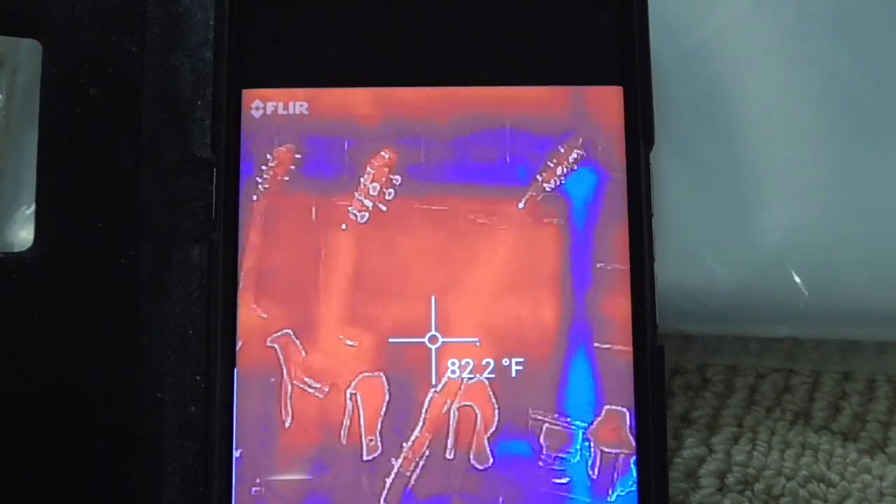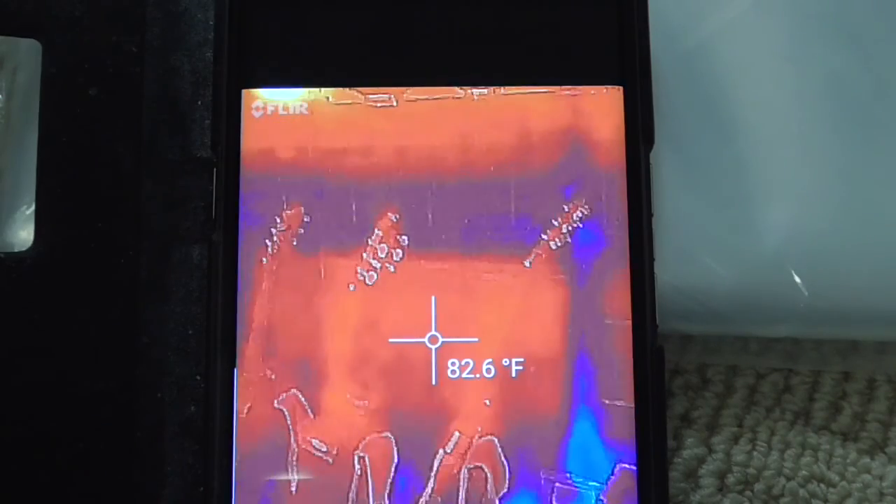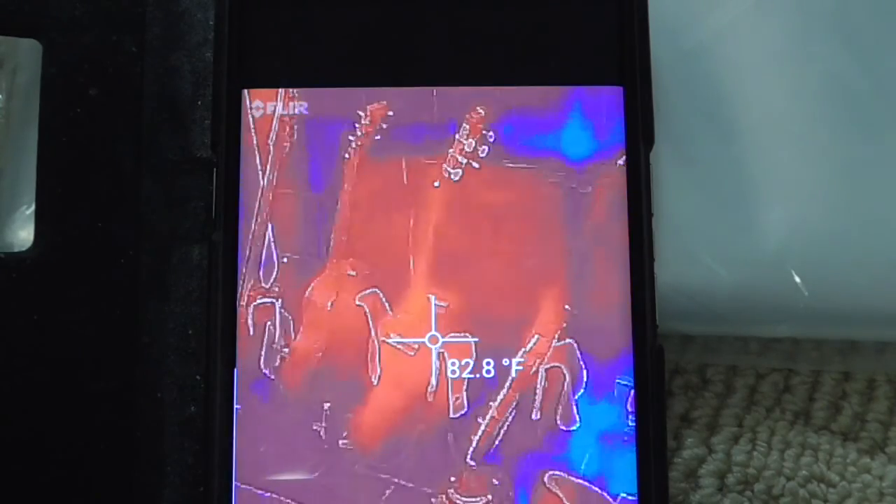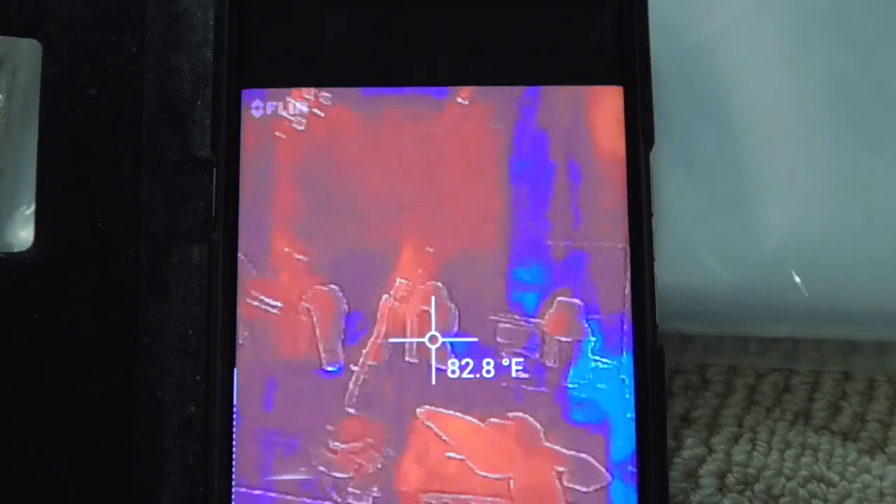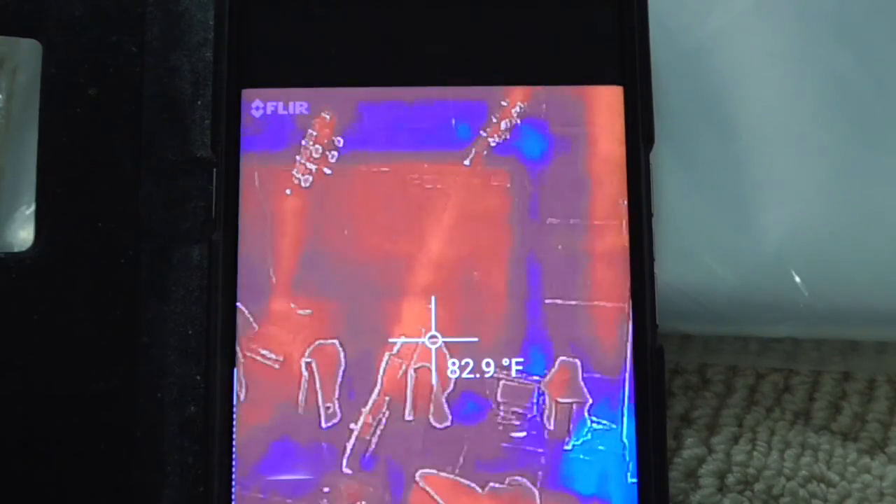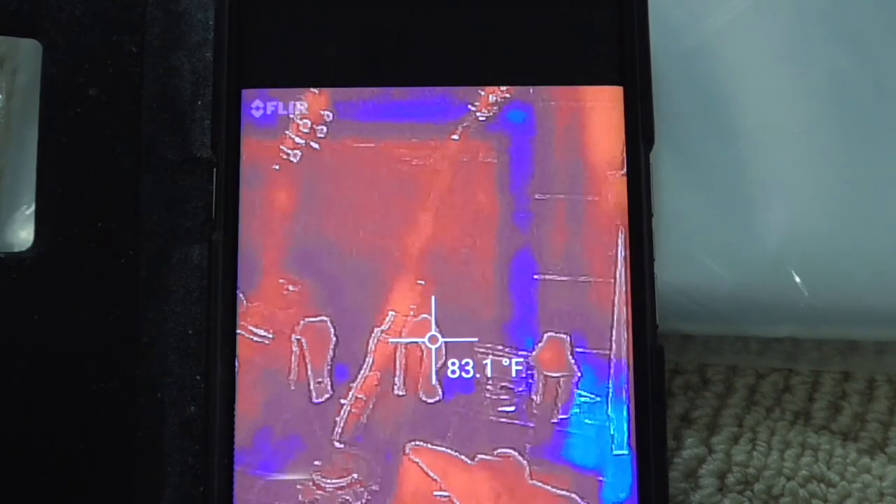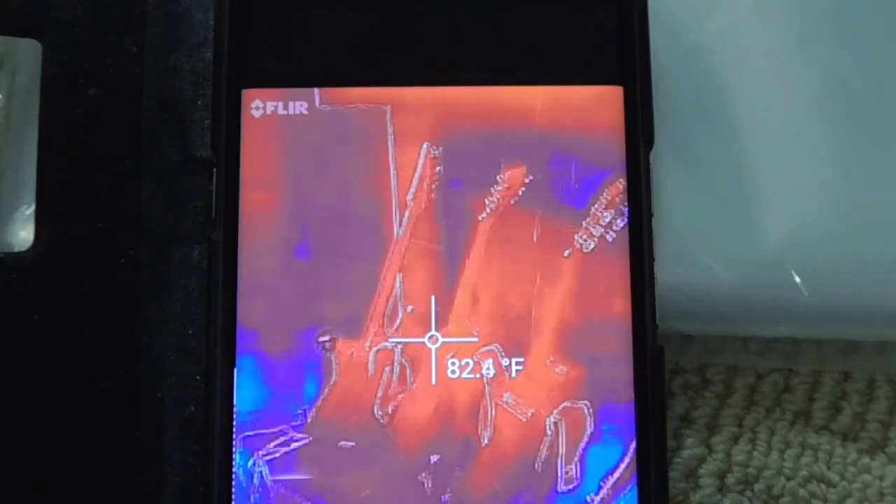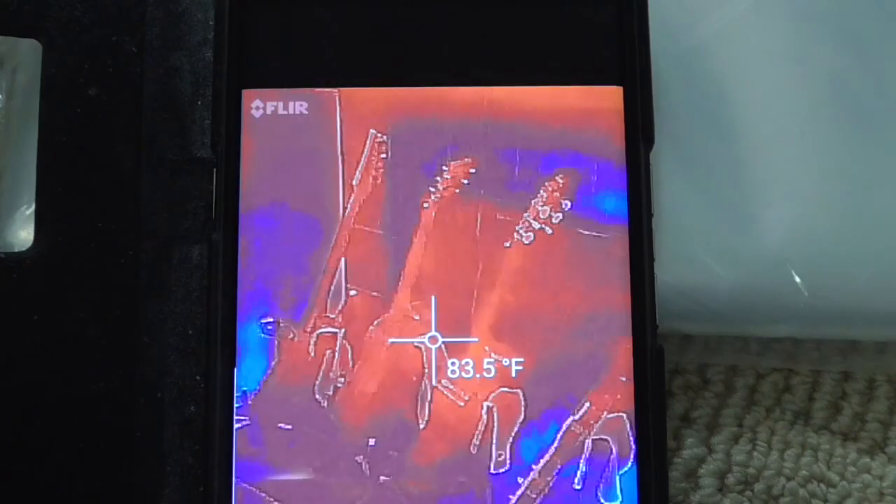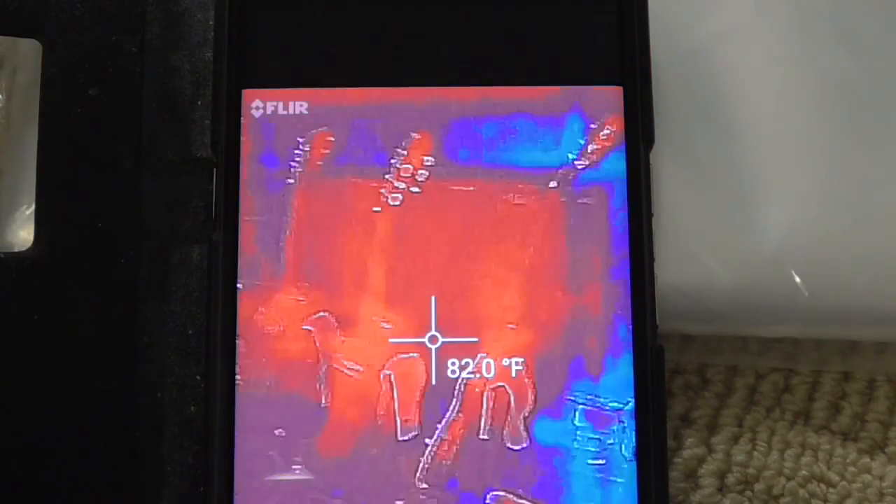We are now looking at guitars sitting in front of a fireplace. You can see the fireplace screen is 82 degrees. Guitars are about 82 degrees. The amplifier, everything's hot. So the picture's not bad. You're able to make out some text on the amplifier, but it's not really that great either. Looks like the battery. This thing's been going for about 15 minutes, and the battery is 2/3 of the way down. So that is really not impressive at all.